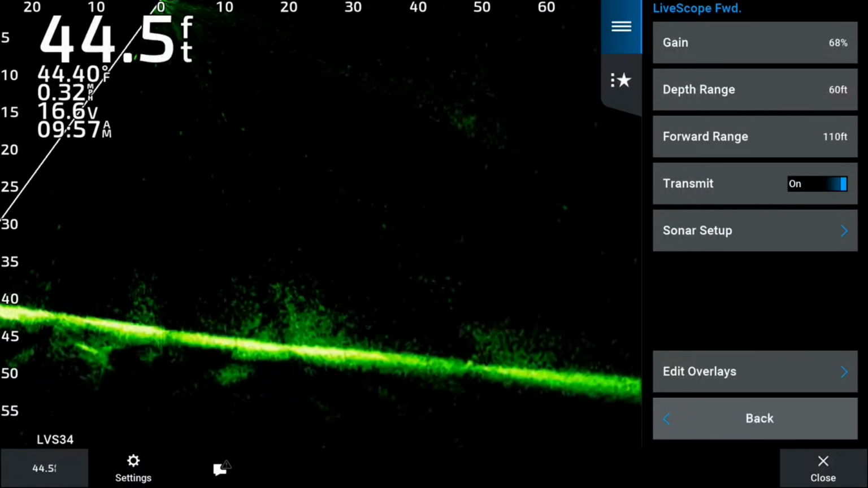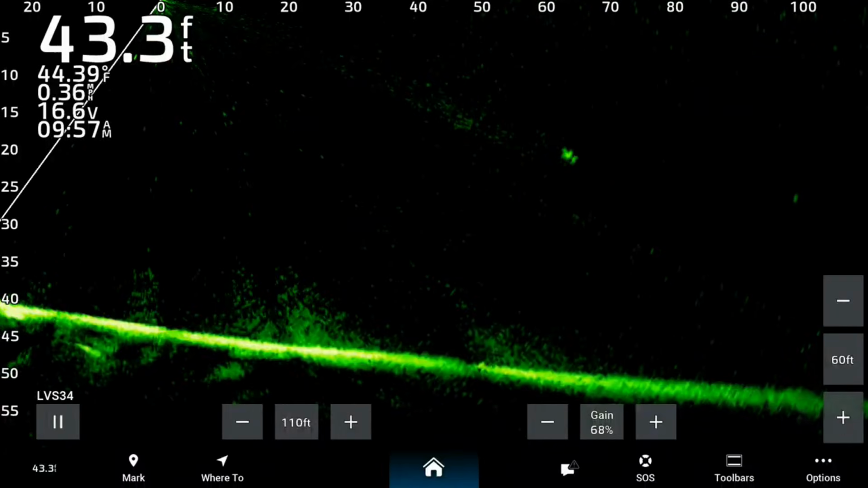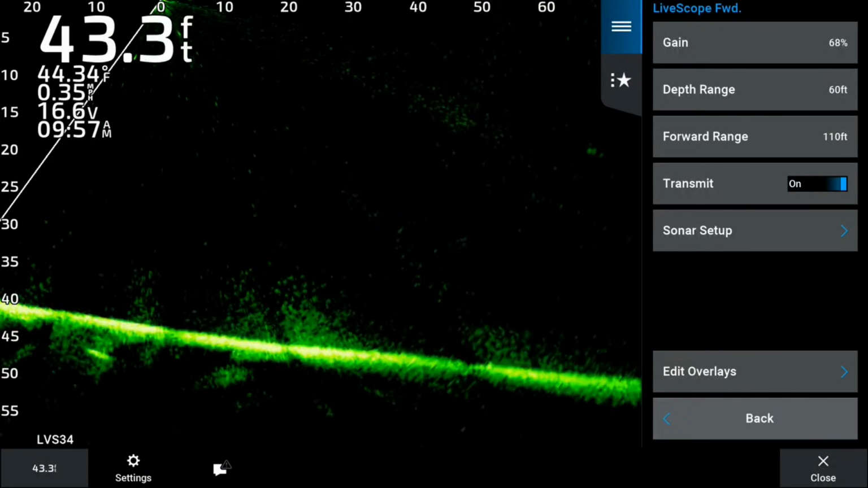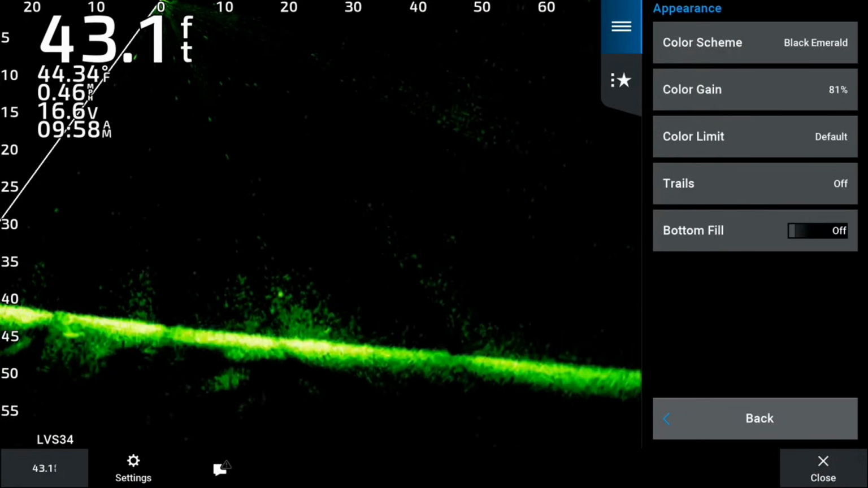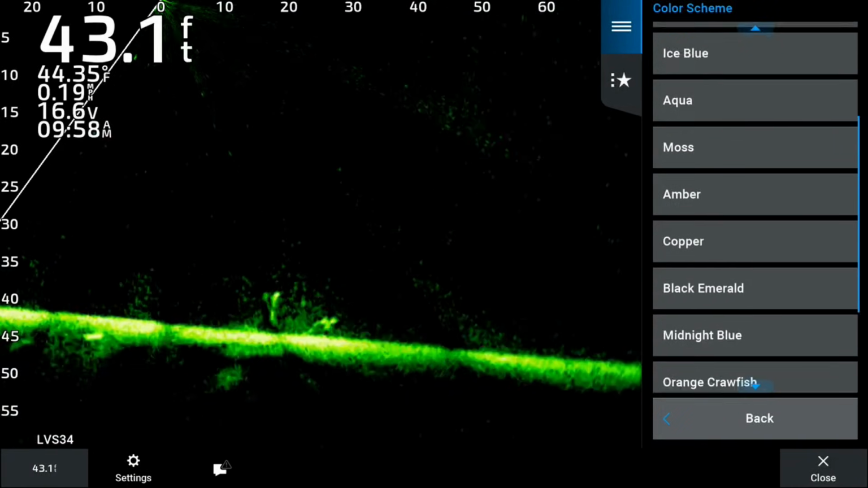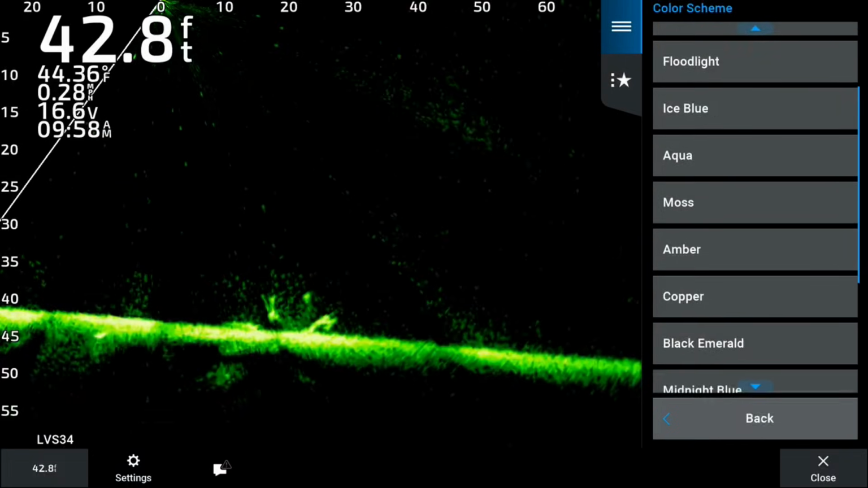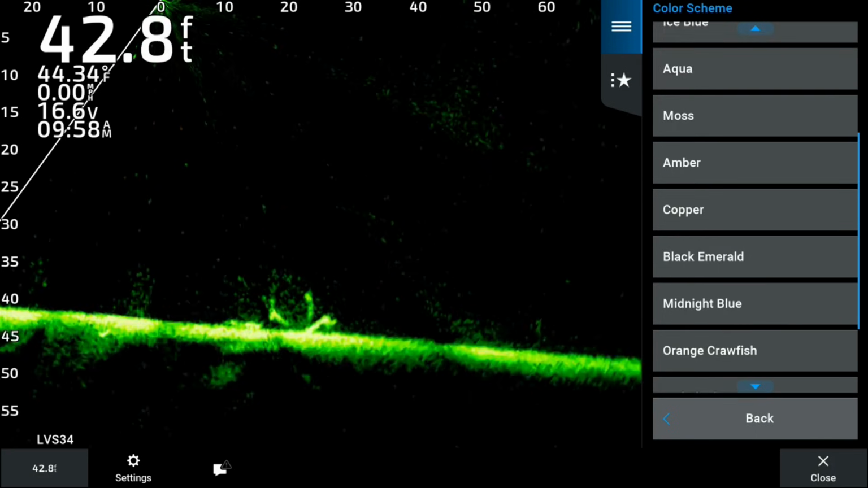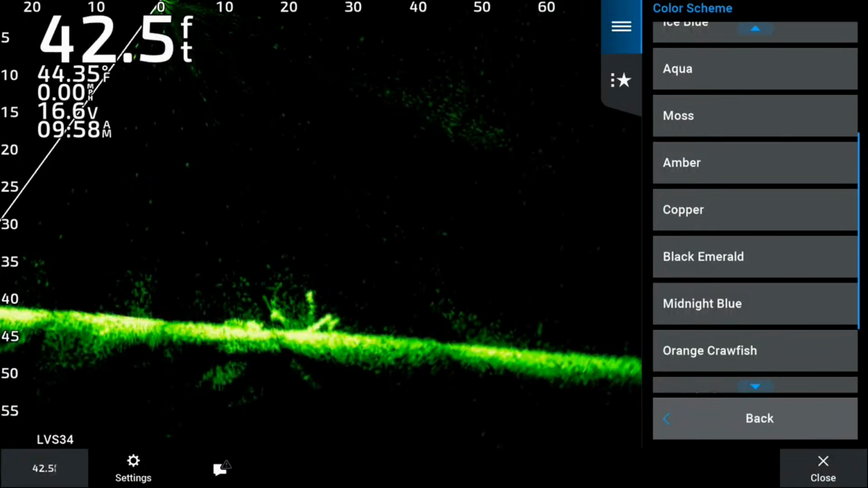So the first thing I'm going to do is hit options and look at sonar setup. What you're going to see up on the top is appearance, and it says color scheme. Now there are multiple choices here. Some of my favorite ones are amber, copper, black emerald. There's a bunch of other ones, but those would be the three that I use the most.